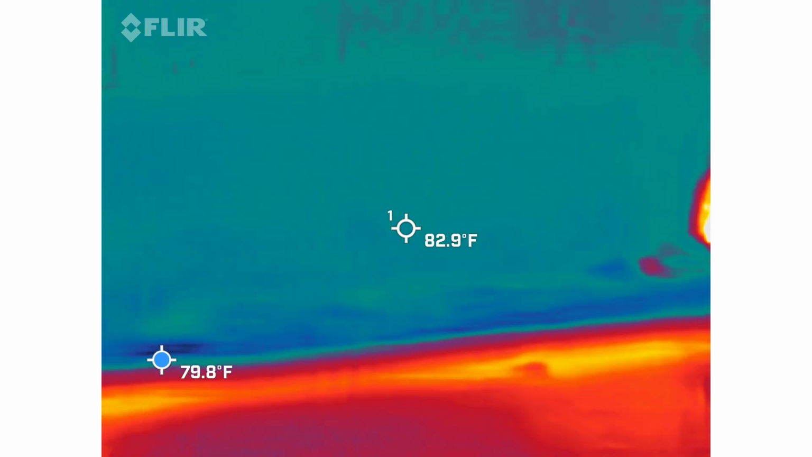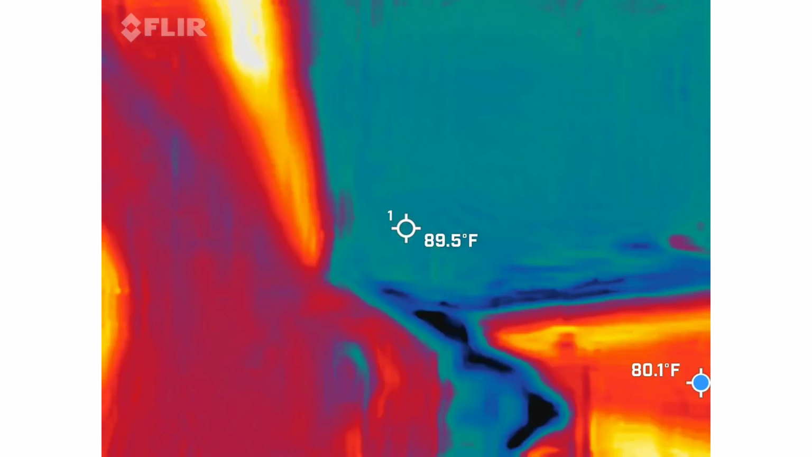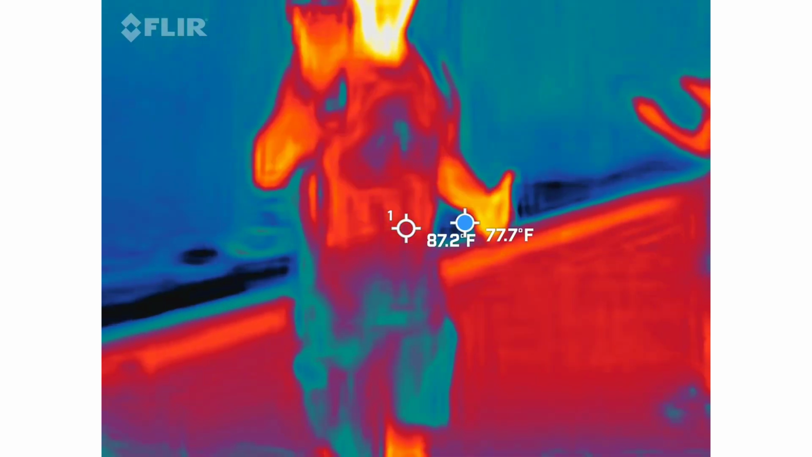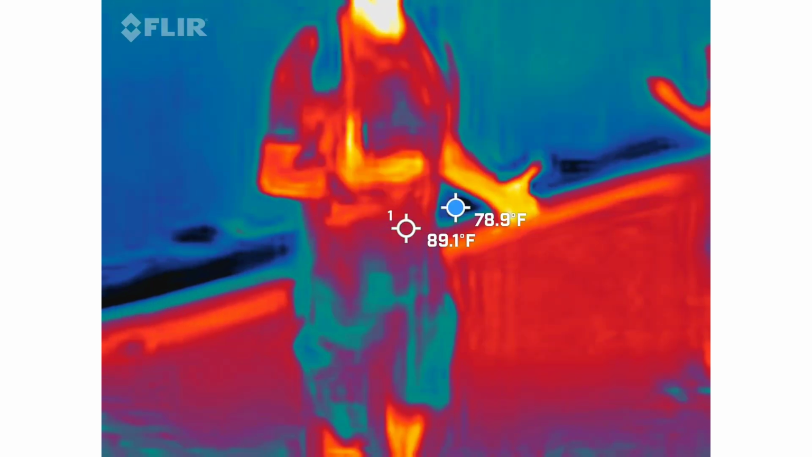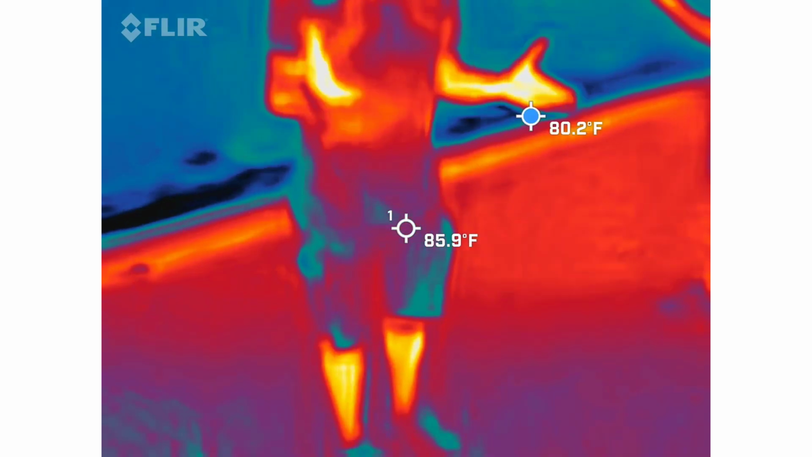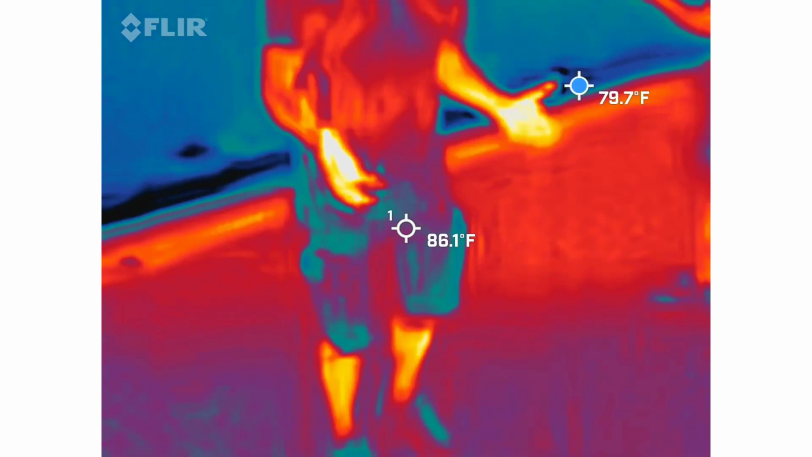The reason why is that blue dot will default to the sky because there's no surface. It's looking for a surface, and there's nothing up there. So it's always going to default that that's the coldest spot in the frame at that moment. I know some of those spaces we're going to tonight are going to be difficult, but just try your best.